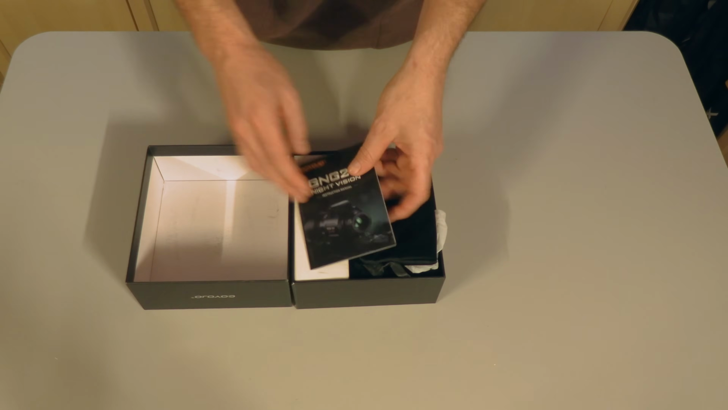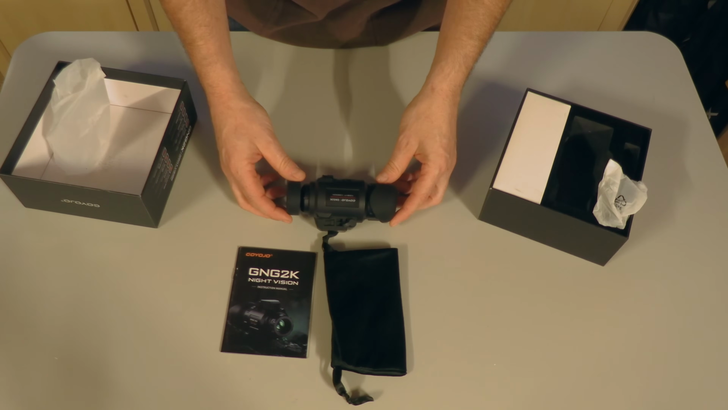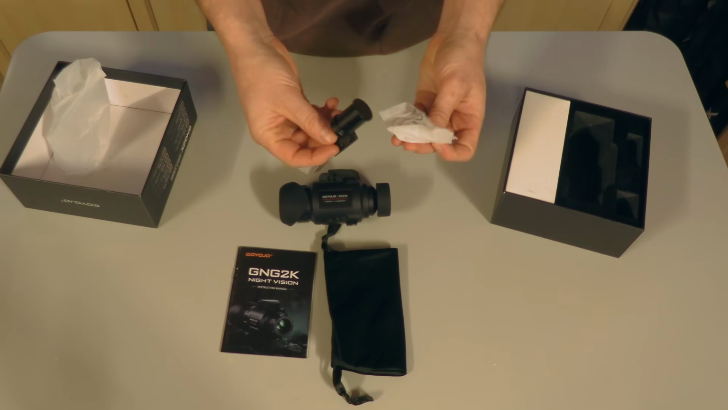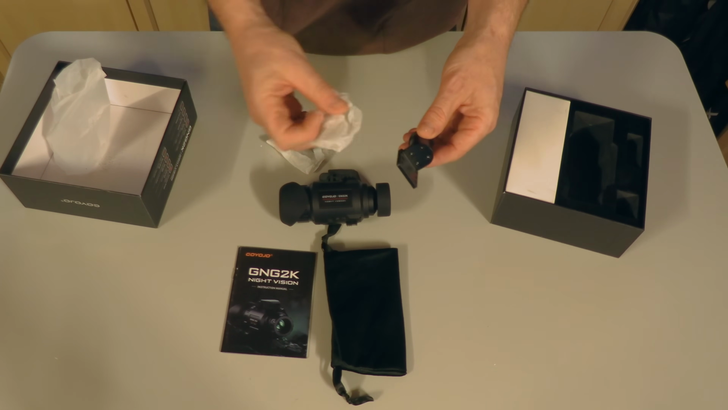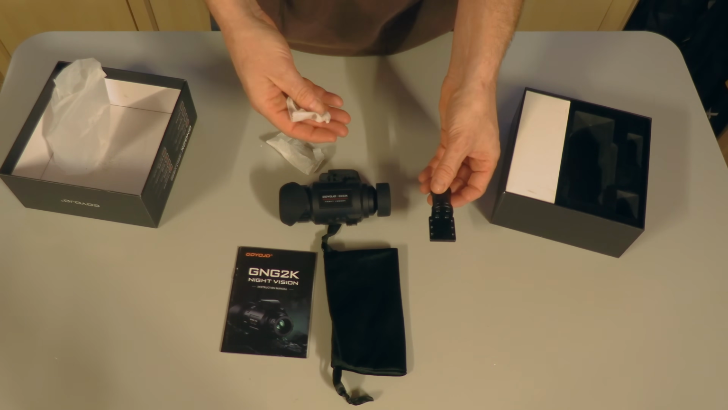In here we have a manual, carrying bag, and our monocular unit. This is the Goyojo GNG2K. We have a little mounting plate or device here, and as I opened this, a little screw went pinging away across the desk. I may or may not ever see that screw again.